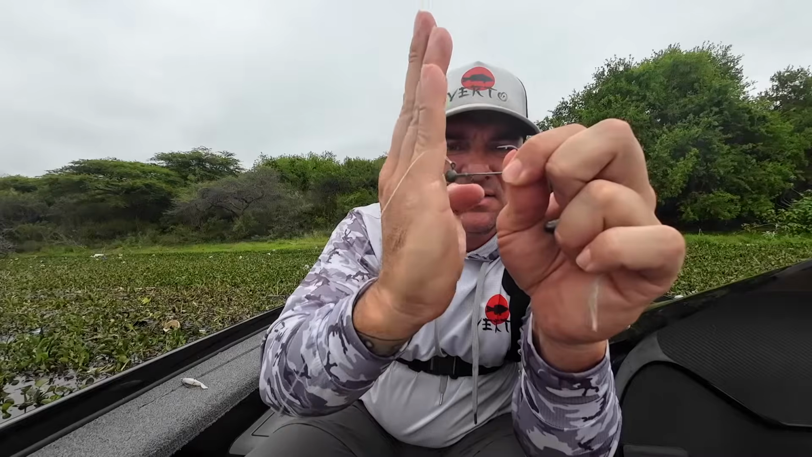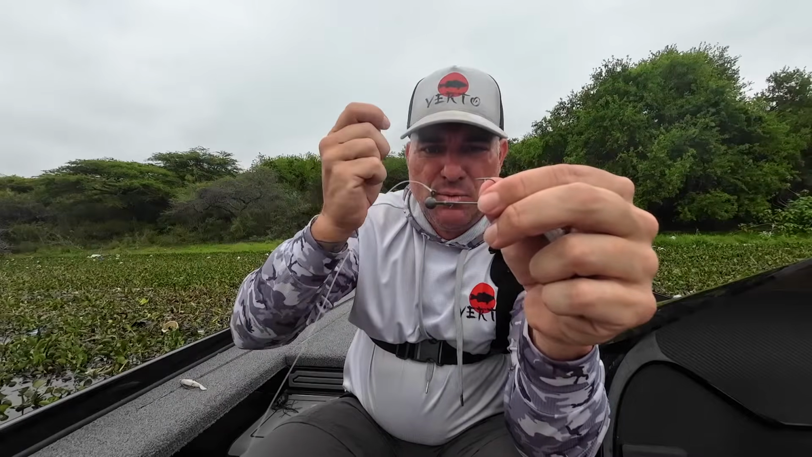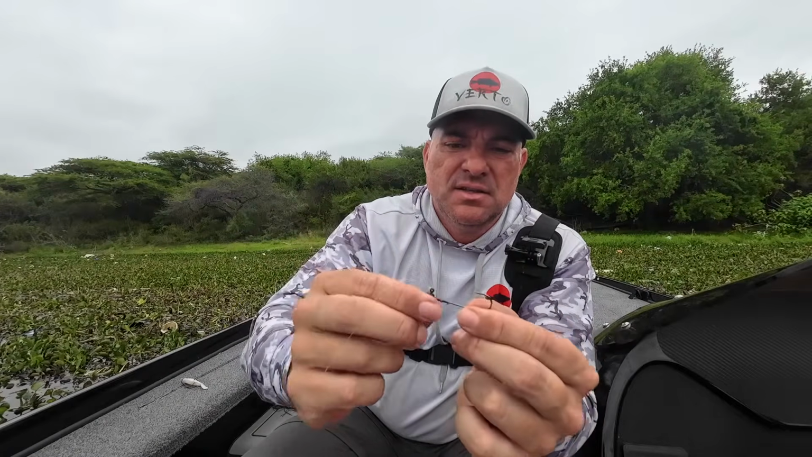It's got that sort of 90-degree line tie, and that keeps the bait, when you're fishing it above those fish, in nice direct contact with nice action on the bait. So the line tie positioning for me is correct. The tungsten head has obviously got a smaller profile than lead, so that works for me. That fish didn't seem to mind it.